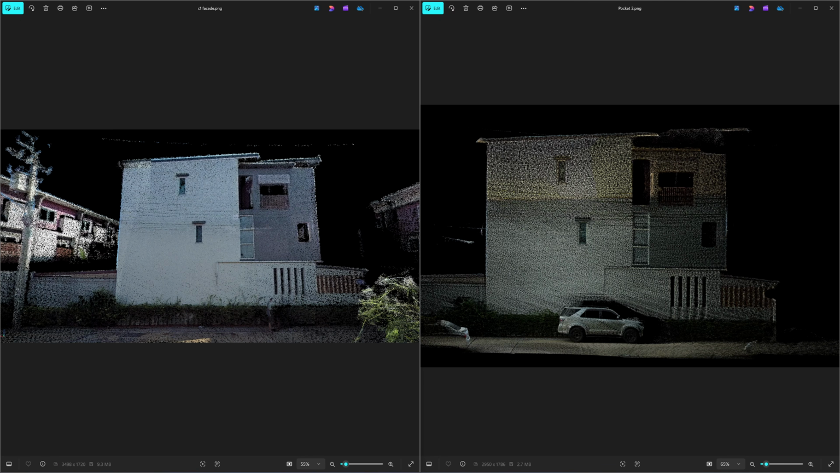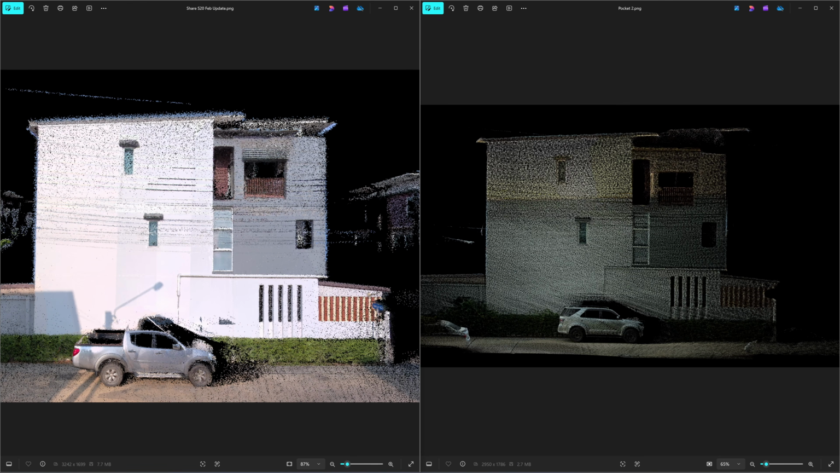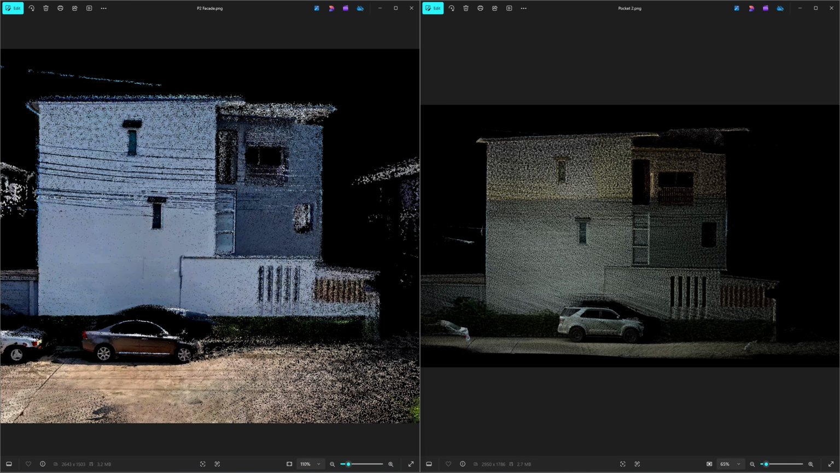Let's compare the color point clouds. On the left is the SHARE C1 and on the right is the Pocket 2. Now on the left we have the SHARE S20. And finally we have the FJD Trion P2.